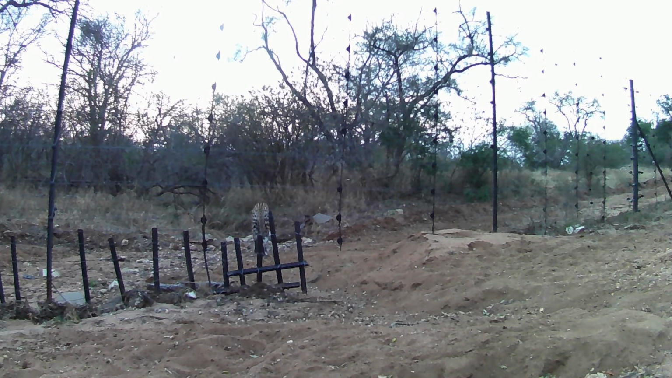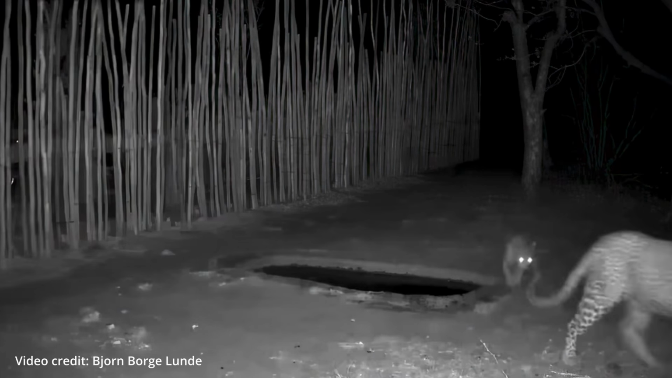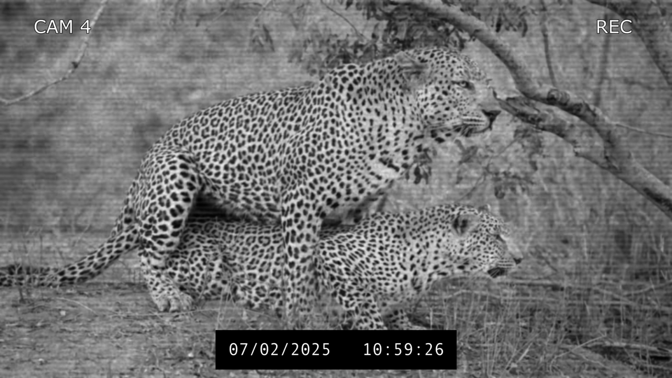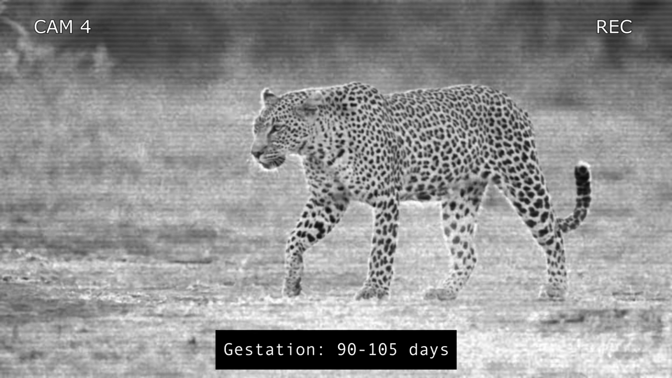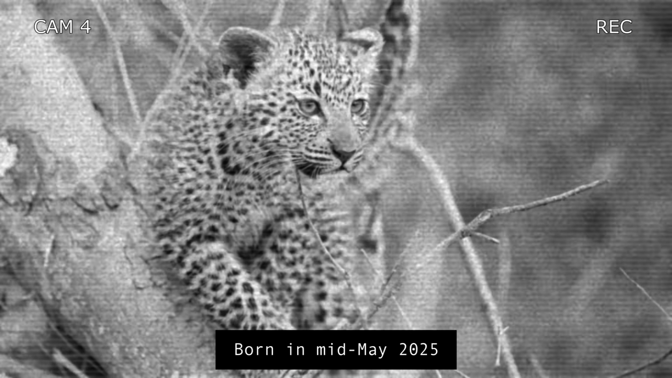Now, like I mentioned in the previous episode, other residents in the Hoedspruit Wildlife Estate have confirmed that Kulua actually has a new little cub. Let's assume conception took place on the 7th of February when Kulua and Mafu mated at the Rotsvay burrows, and the typical gestation period for leopards is between 90 and 105 days. This little cub was most likely born around mid-May.